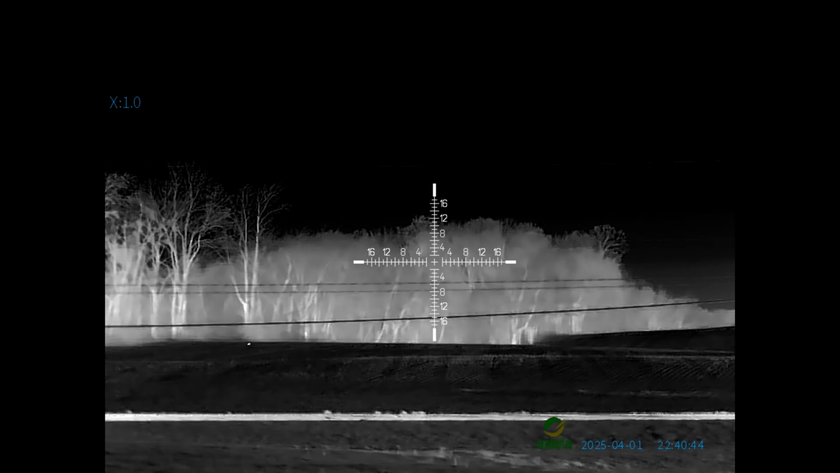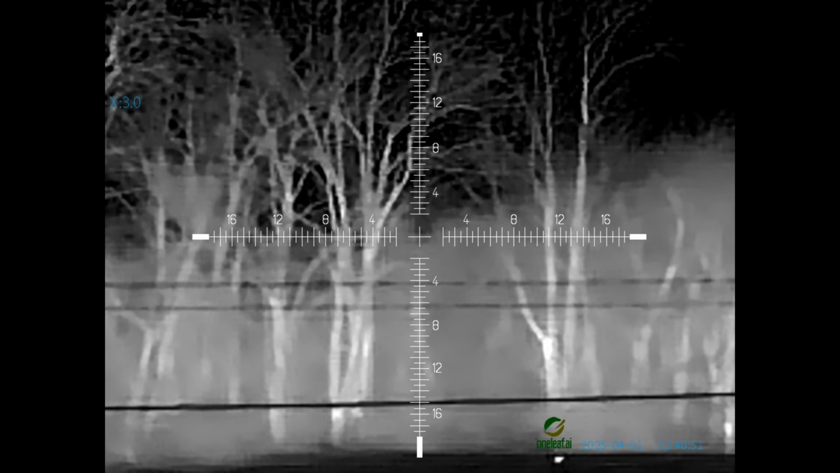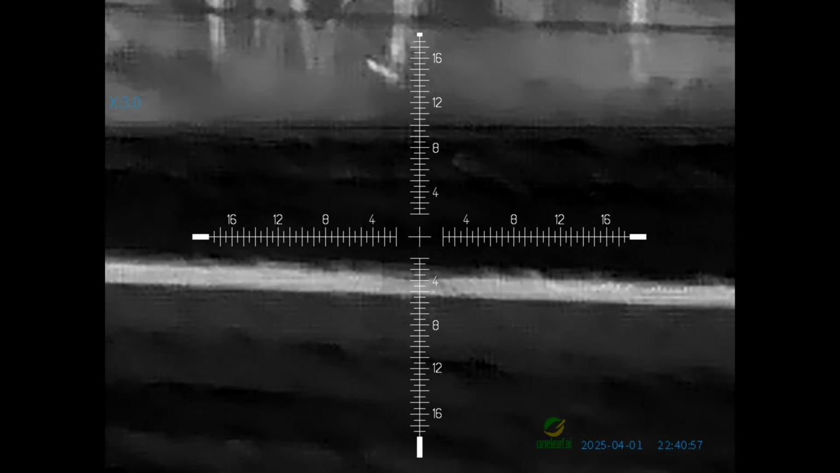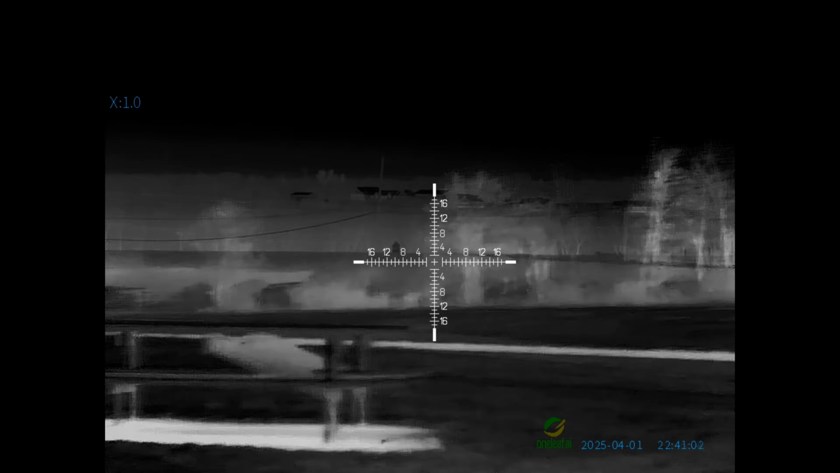So again, you can see it kind of off to the left there. We got this little bright dot out there. This guy was way out there again. I think it was a rabbit, but we're not going to waste time on that since we already got a decent collection of small animals way out there. But you can see him way out there. That was, again, probably 800 plus yards out there, but we'll show some cars here.